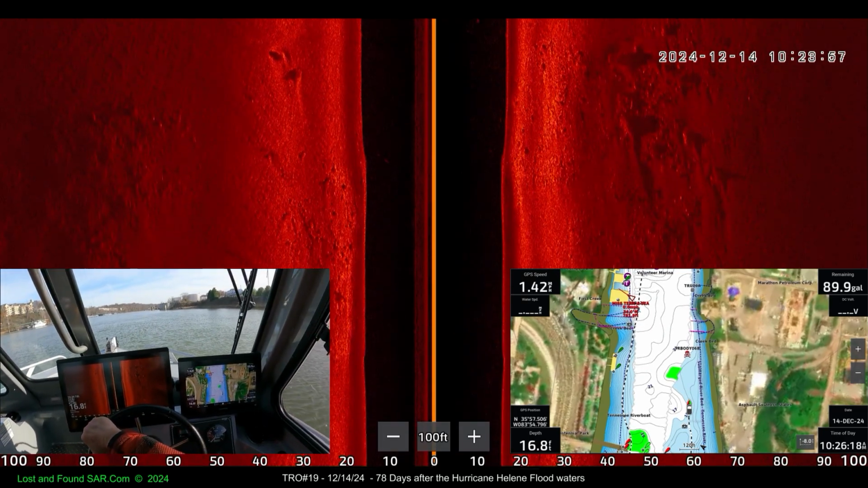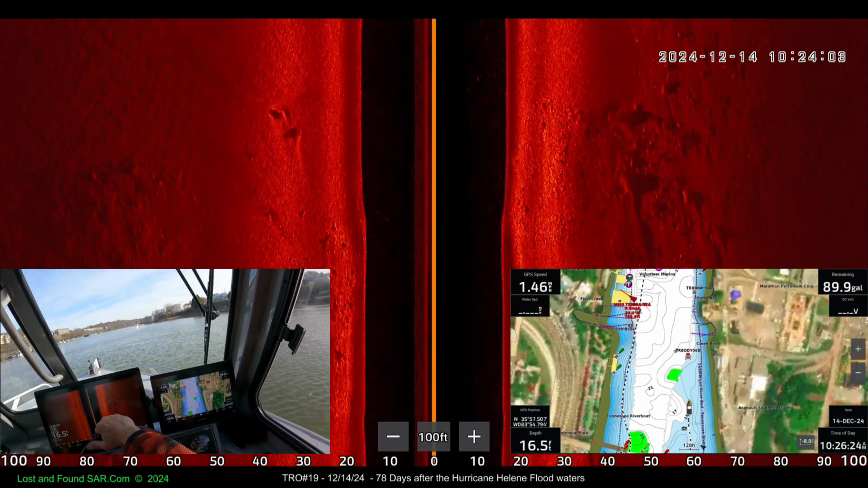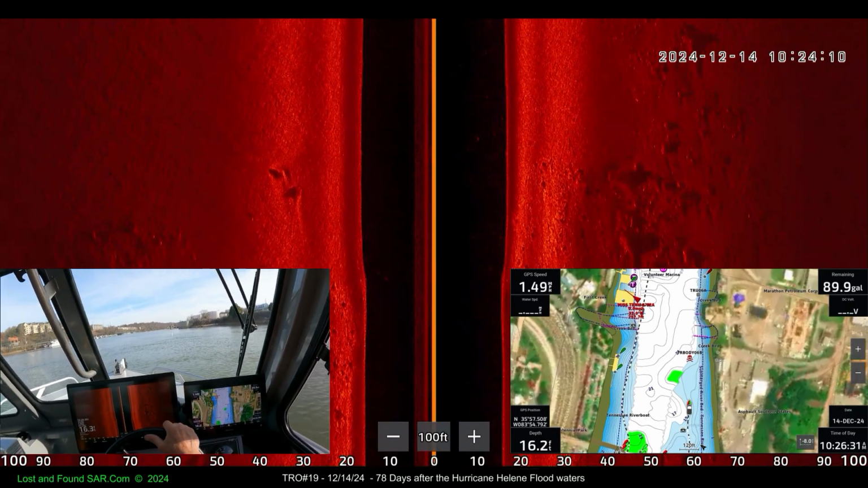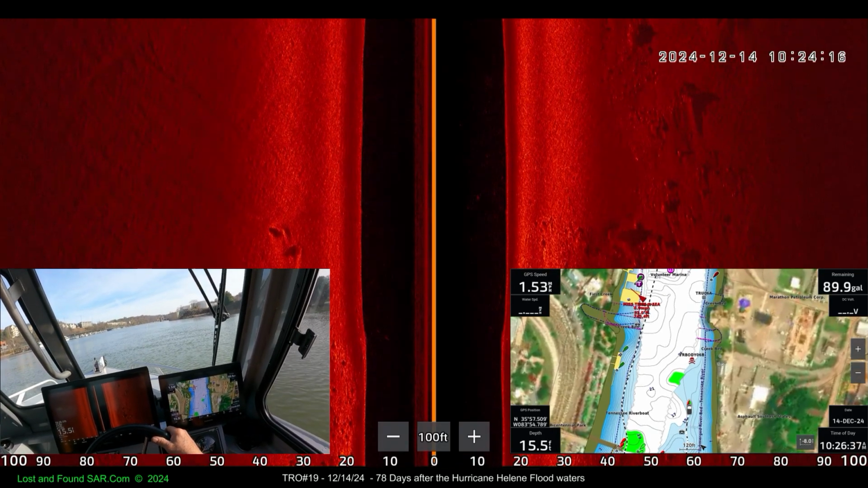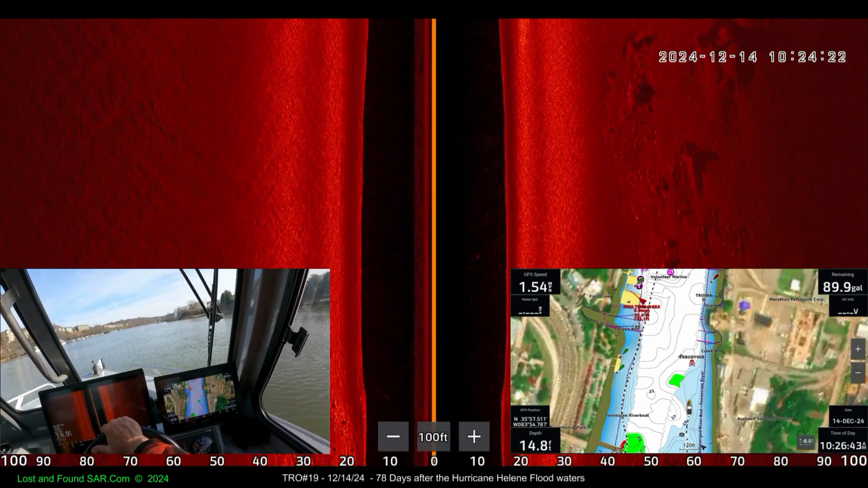Now, we had a target on the sonar before Helene of what looked like a body. We're fixing to approach it. Yeah, we're going to call it a body-looking object. When Helene came, that put us out of business. We can't get the local authorities to dive on these body-looking objects in a timely fashion.